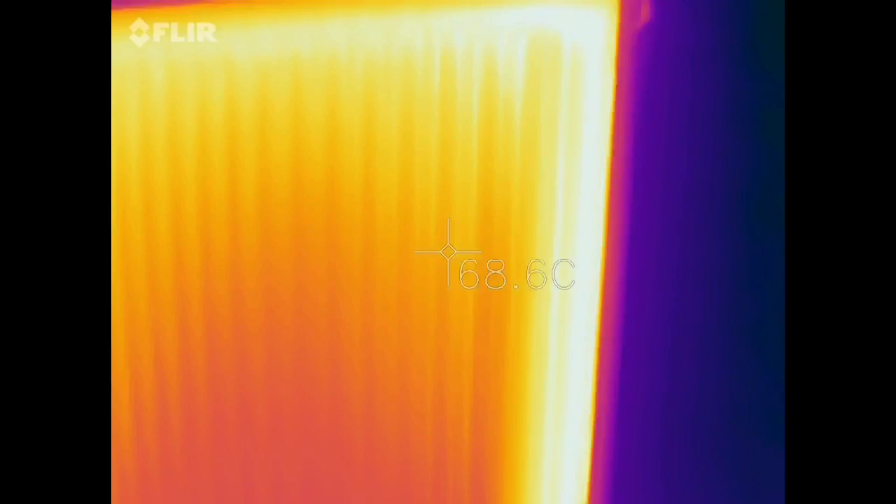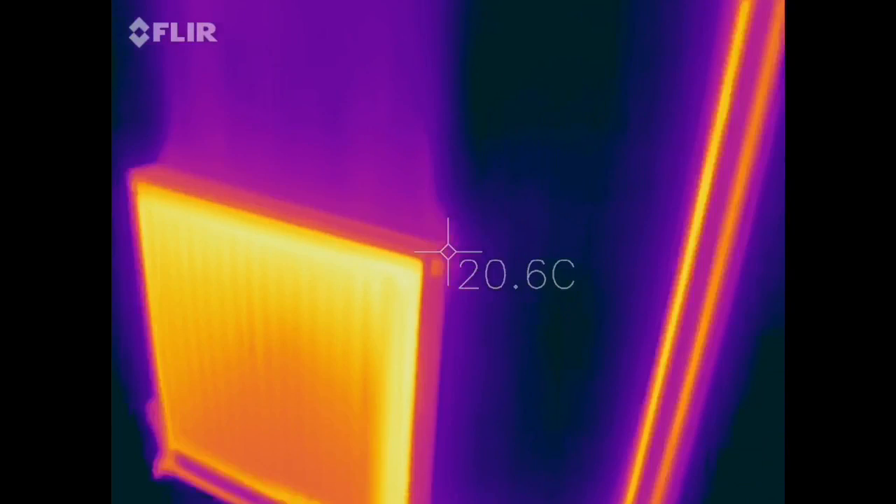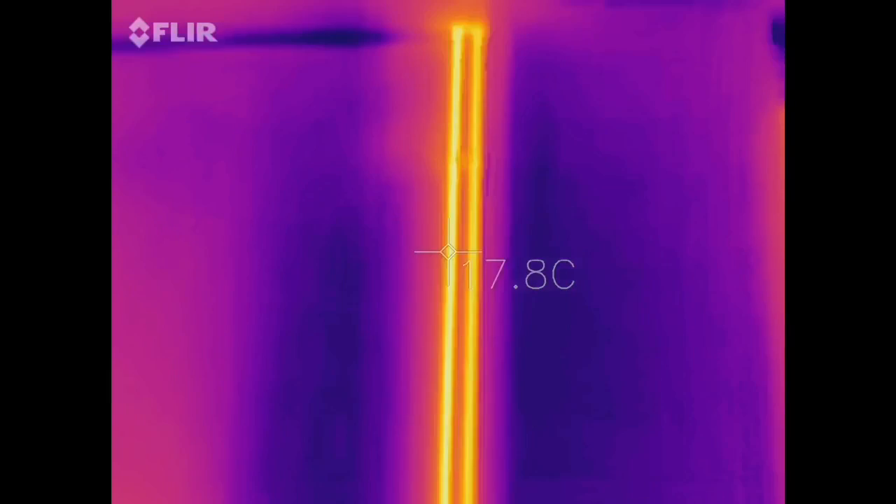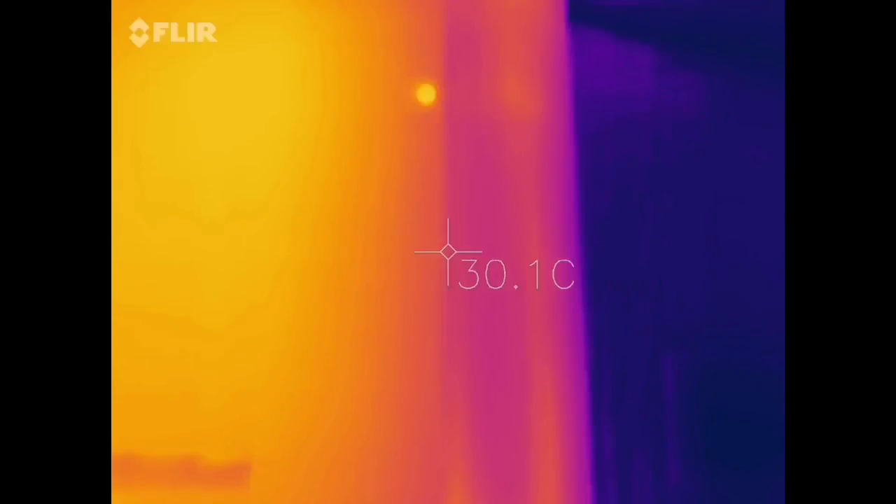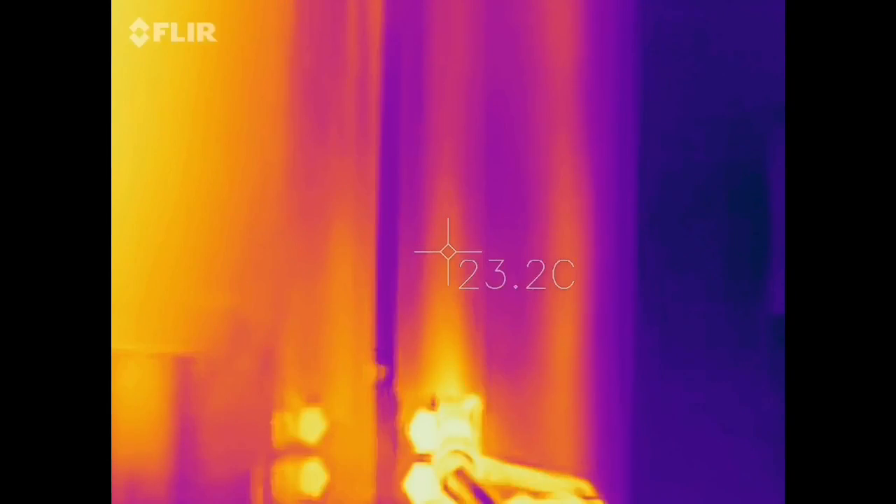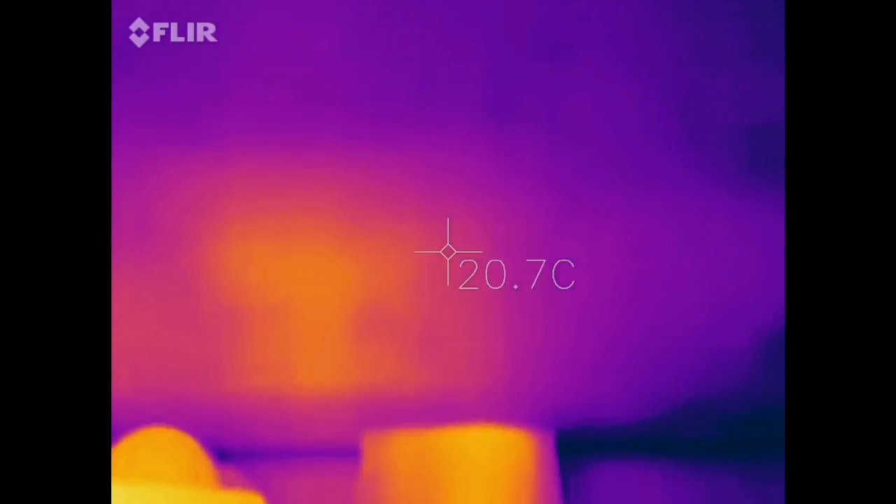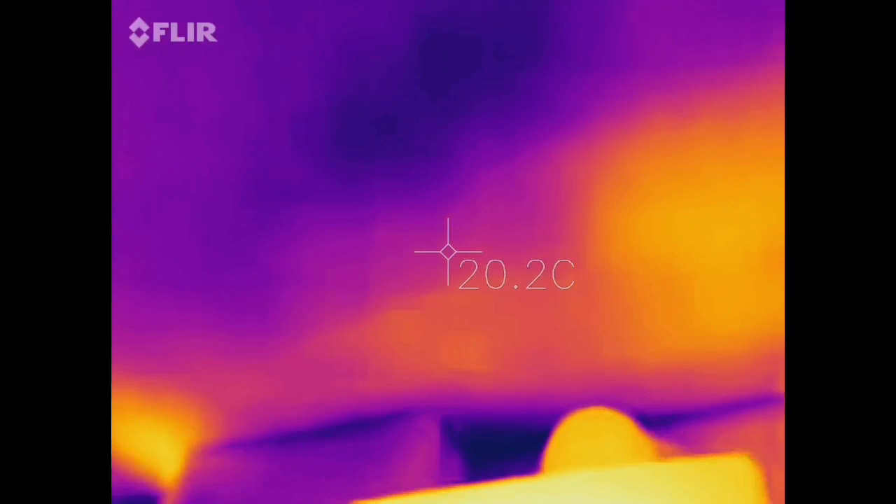So if you have got a trouble radiator, these are great. Also, if you want to find out pipes in walls and things, these pipes are exposed, but if they were behind the wall, you would know that they were there. And we can probably see through the boxing in there. You can just make out where the flow and return are. I don't think it will work through the ceiling. Oh yeah, you can see a bit through the ceiling. That might be some of the heat.